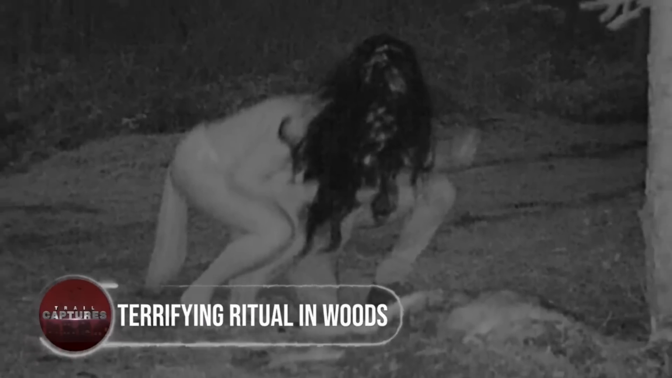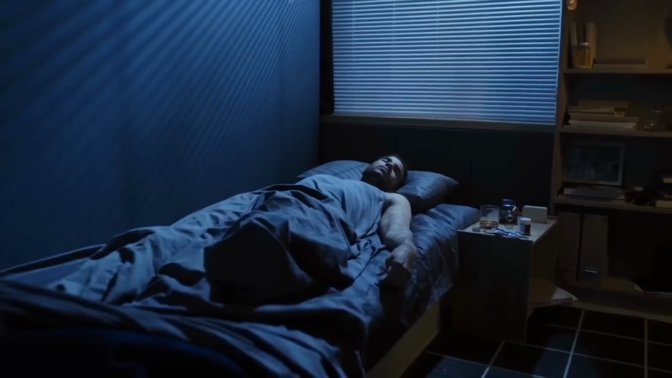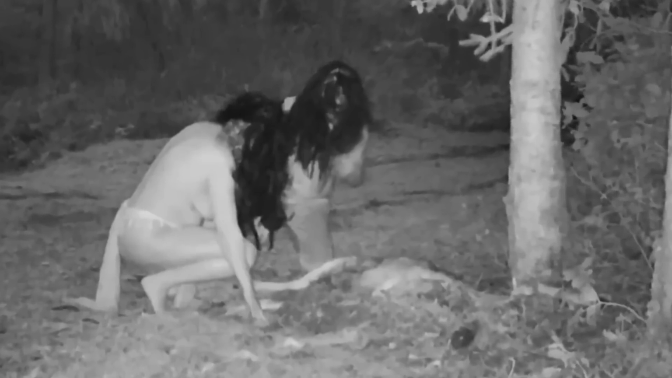Terrifying ritual in woods. In the depths of Vancouver, a wildlife enthusiast sets up a trail camera, hoping to capture some critters. Instead, they record pure nightmare fuel. Two women covered in black hair feast on a deer's carcass. Are they witches, or are we dealing with something even darker? Walking demons? And who's that mysterious man lurking nearby? The images raise more questions than answers. And we're left haunted by the eerie possibilities.